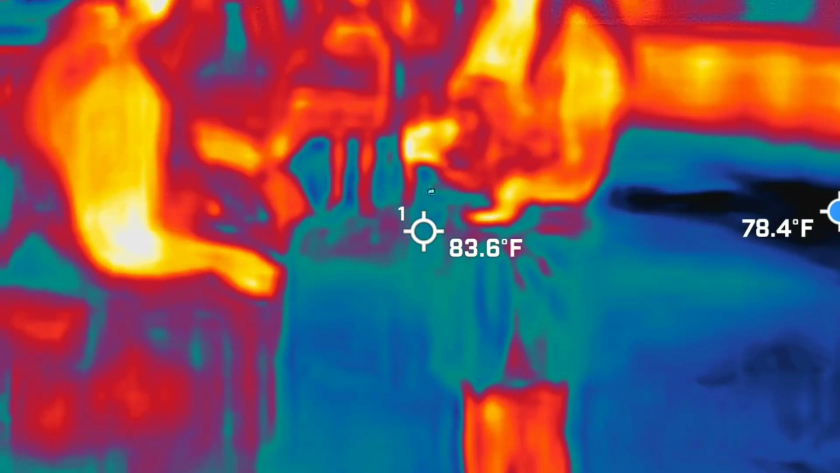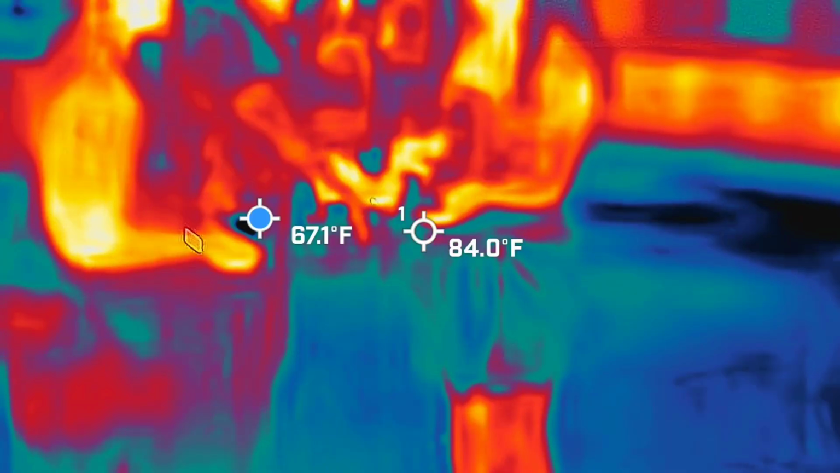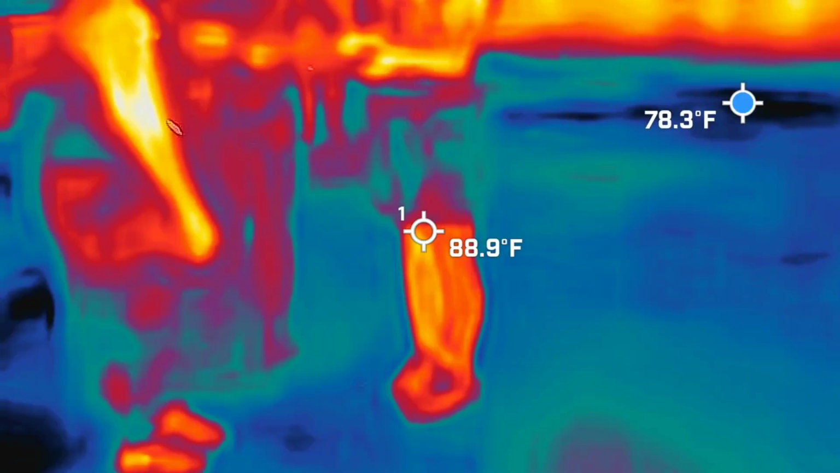Hey, Nick. Tell him. There we go. It went all the way to red, like multiple times. One thing you do want to make sure of is that there are no other devices around it, obviously. Like a lot of people like to hold it with their cell phone. We were testing it out. Nice. So we have a 25. I got a 36.6.